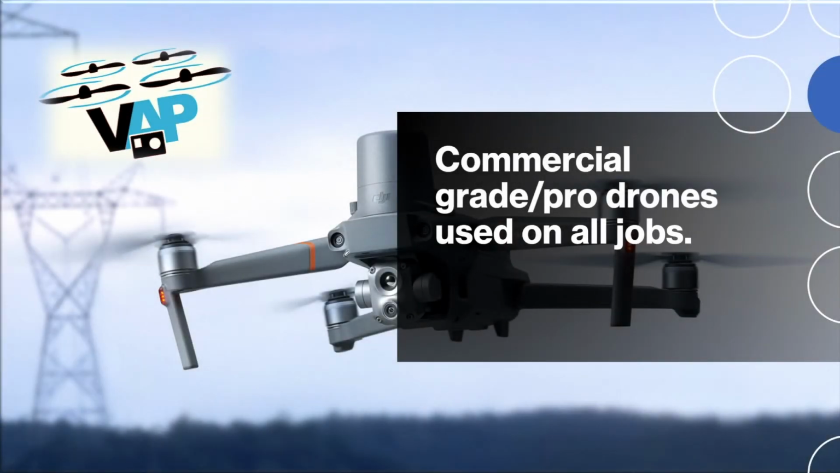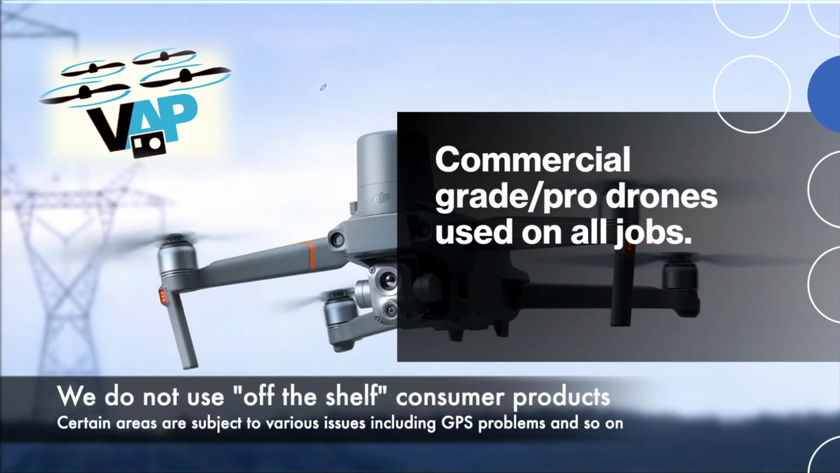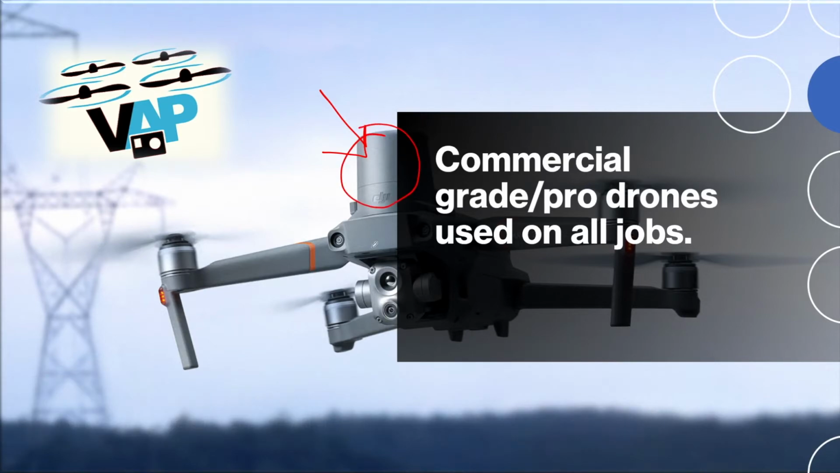And at VAP we use only commercial drones that are capable and designed for commercial purposes and for professional use. And with that, it gives you cutting edge technology. For example, the RTK unit here is something that gives you better positioning, and that's something we want to make sure is correct when doing any kind of inspection work or survey analysis. And just the whole drone itself is designed for commercial use. There's safety features built into this so that you can avoid other aircraft and not be a conflict to air traffic in busy control zones and so forth.